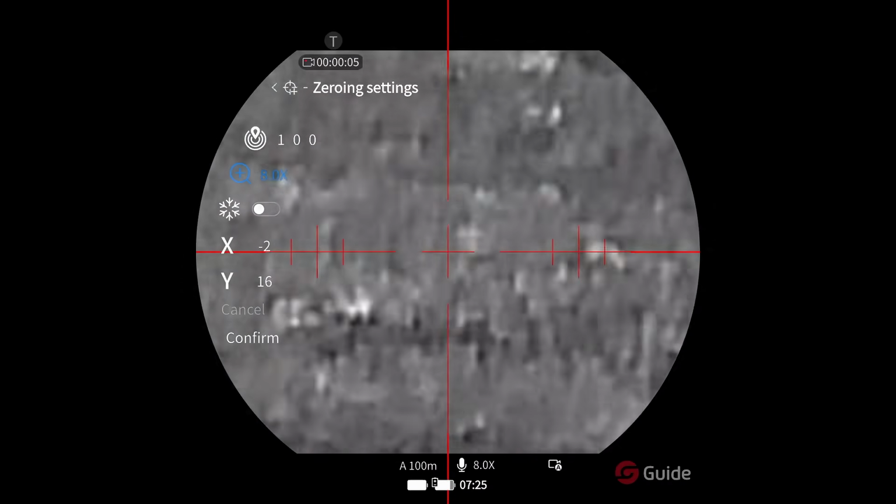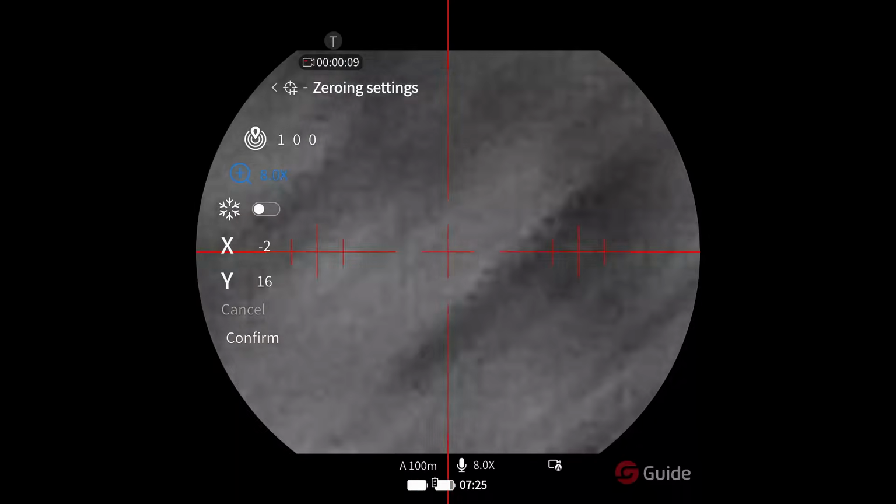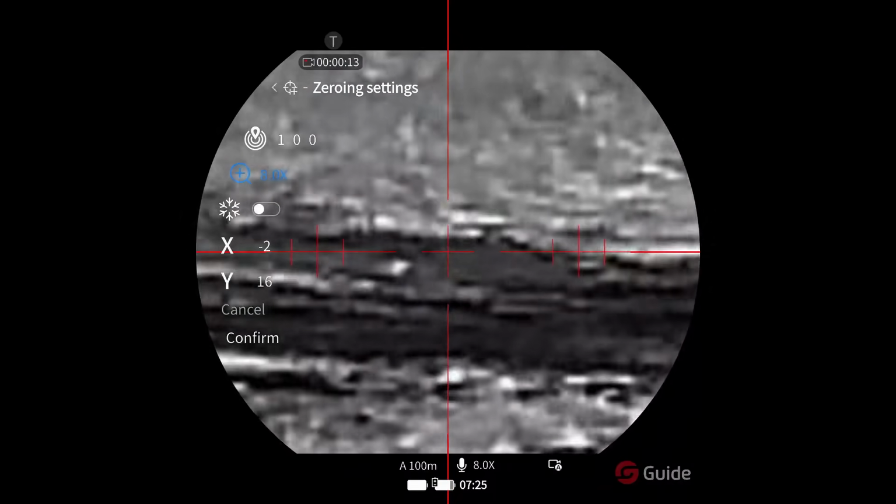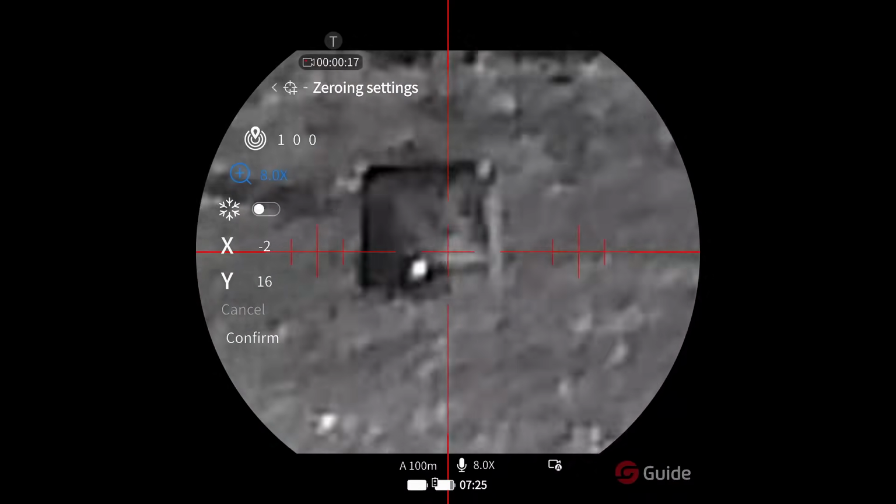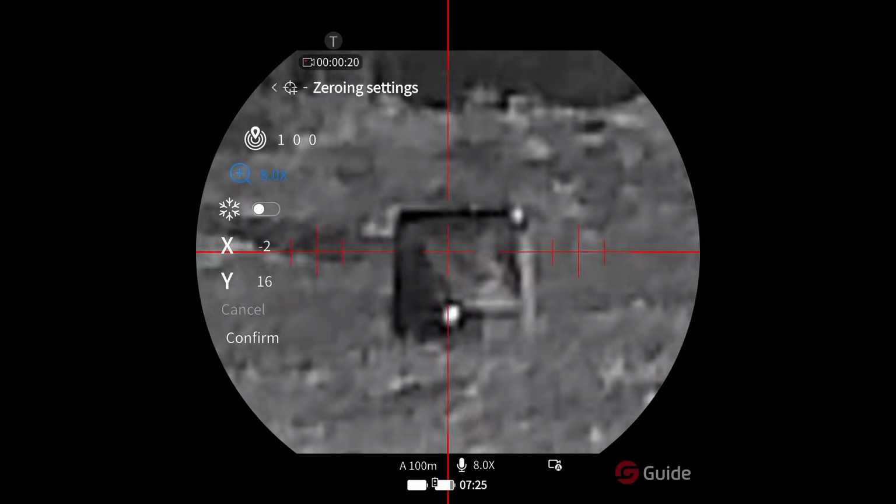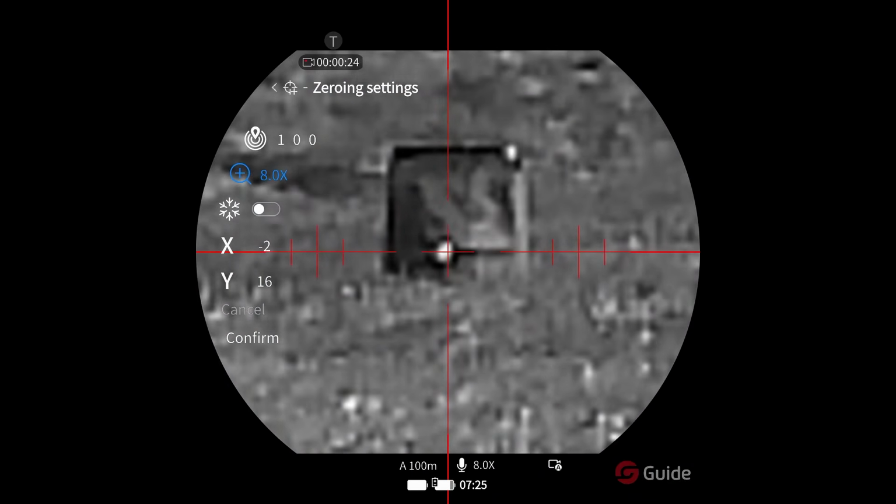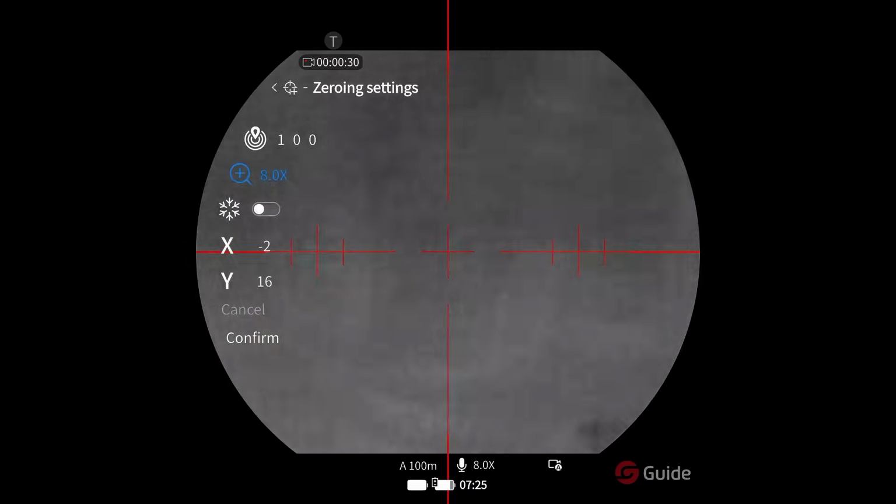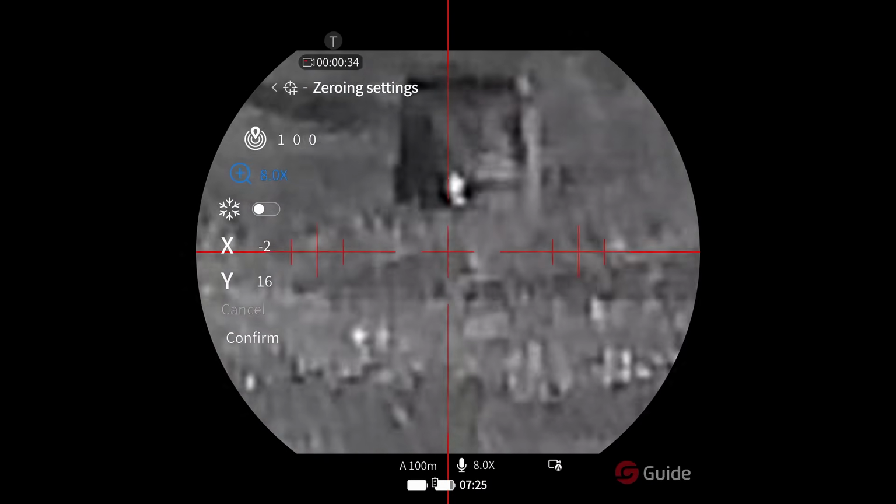Alright, got it fairly close at about 70 metres. I just put a heat bead on there, the Hikmicro thermal target. Just gonna see if I can zero it right in. Okay, just slightly low.